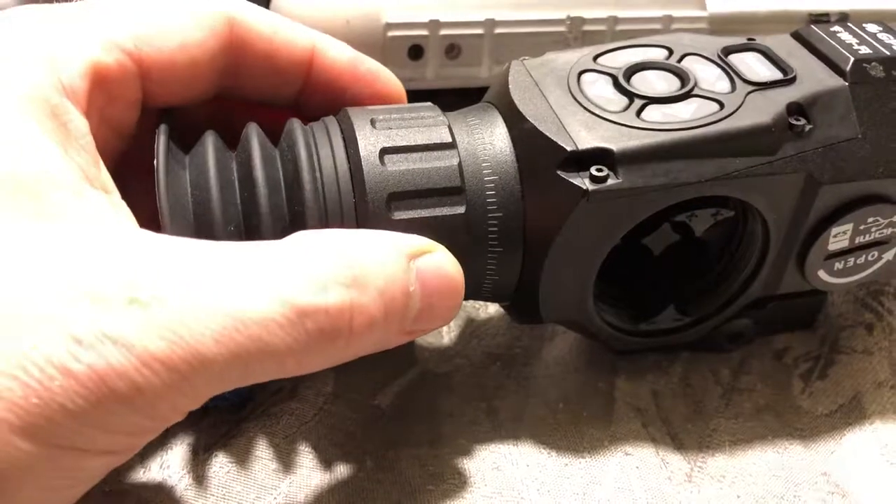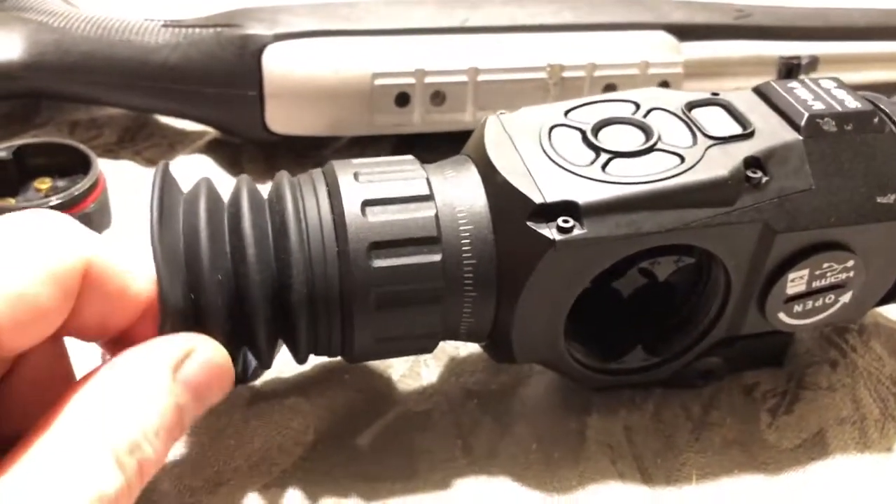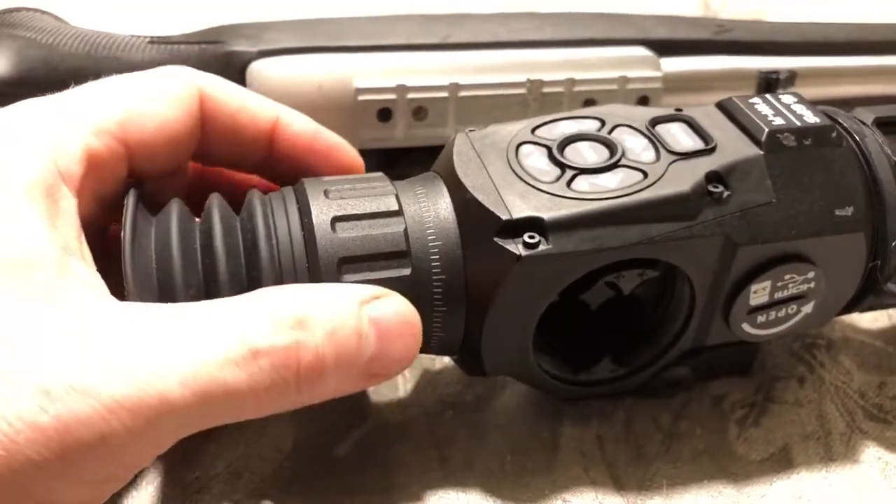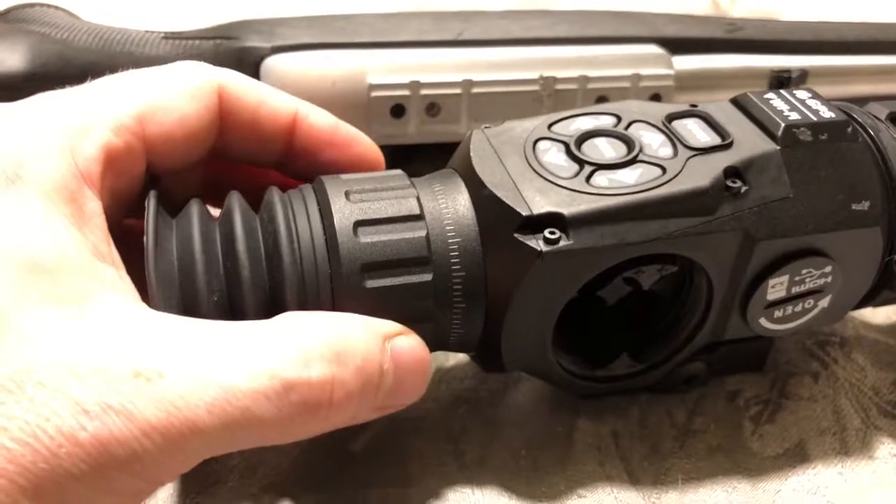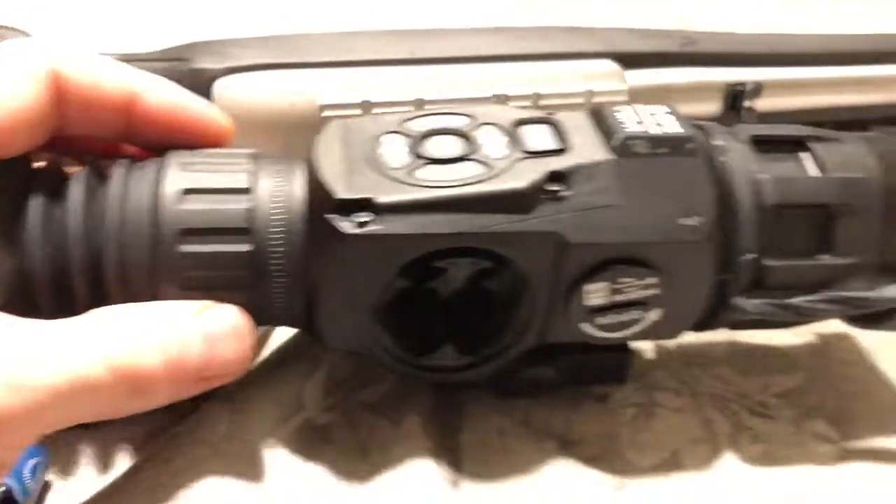This is the eye focus inside for viewing the screen that's built inside of here. And once you set it, I do wish that there was some locking ring or something like that that kept it from moving around, but that's okay. It really is a minor complaint.